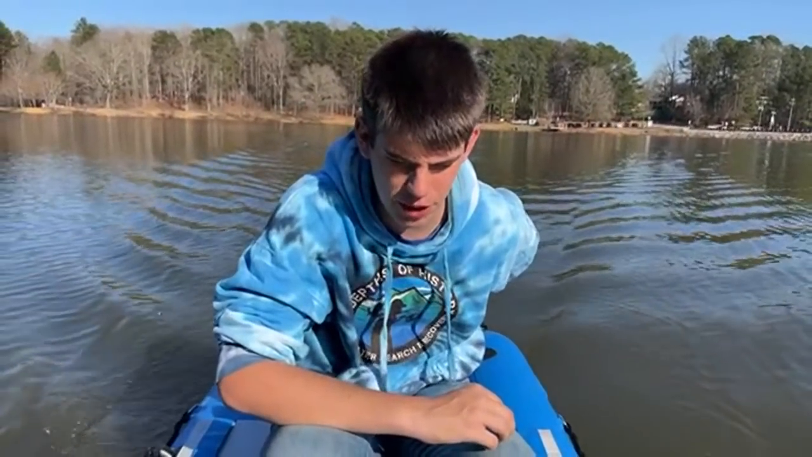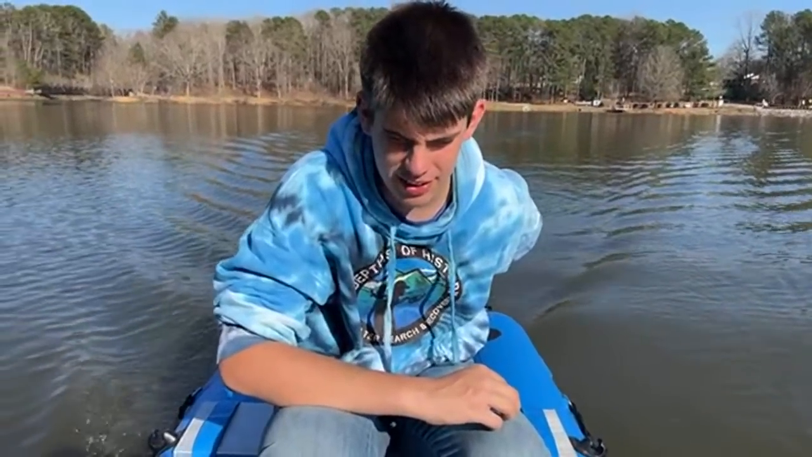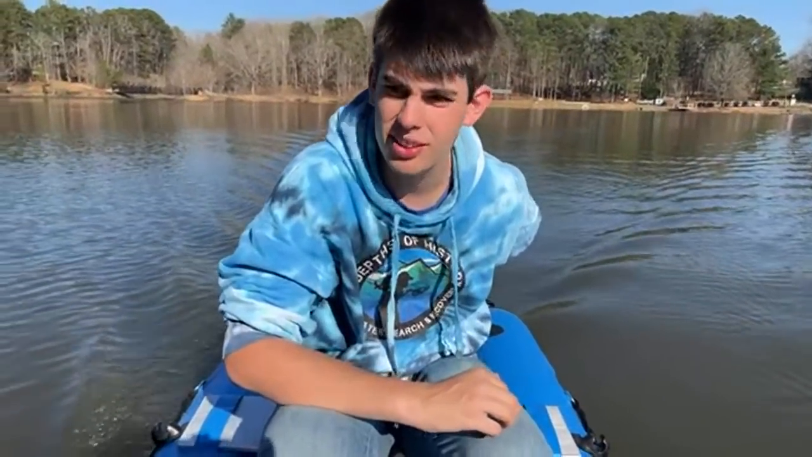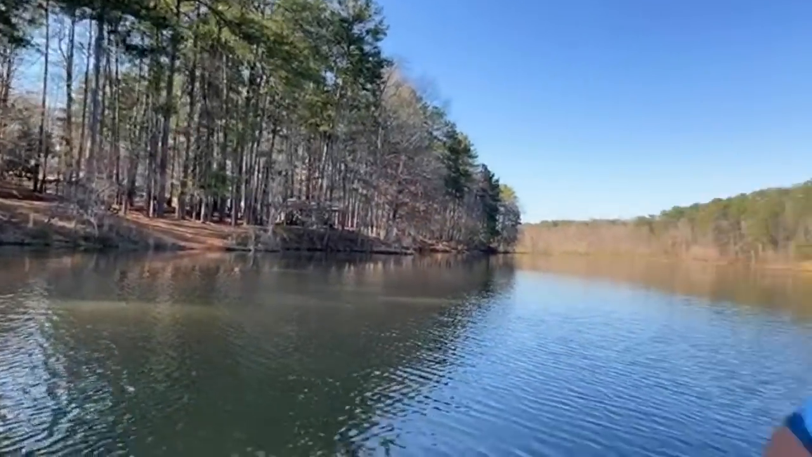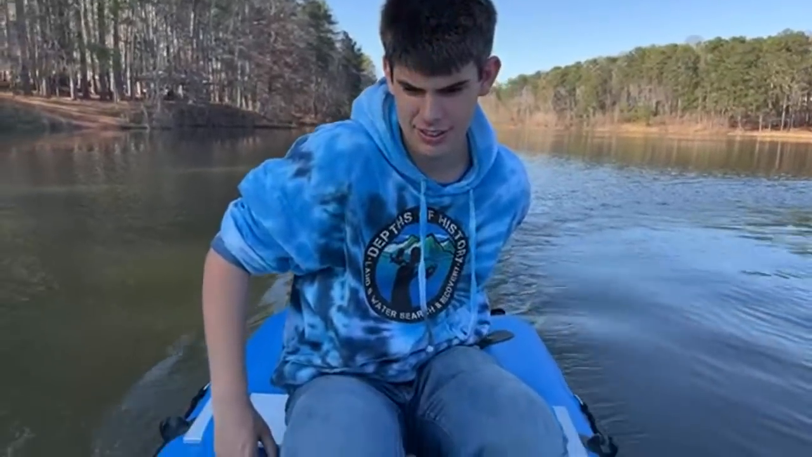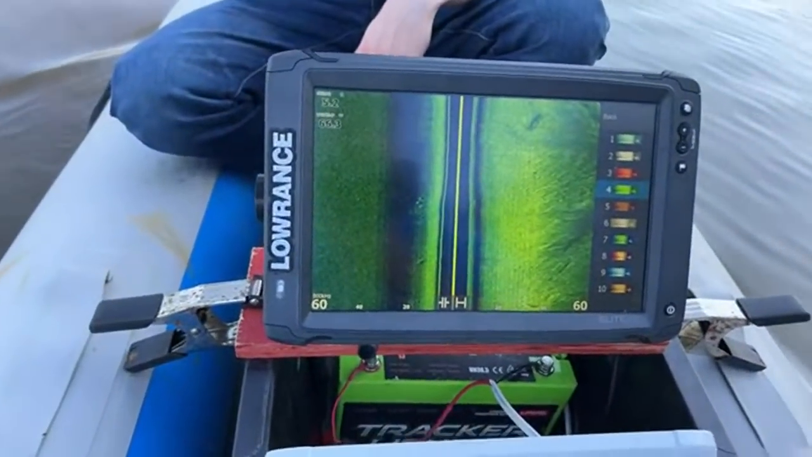All right, so we are 4.8 feet here. So we need to get a little bit off the shore. Oh, look. A little bit of shade now, which is nice. Oh my gosh, look how much better I can see the screen now. I can see the screen so much better now.